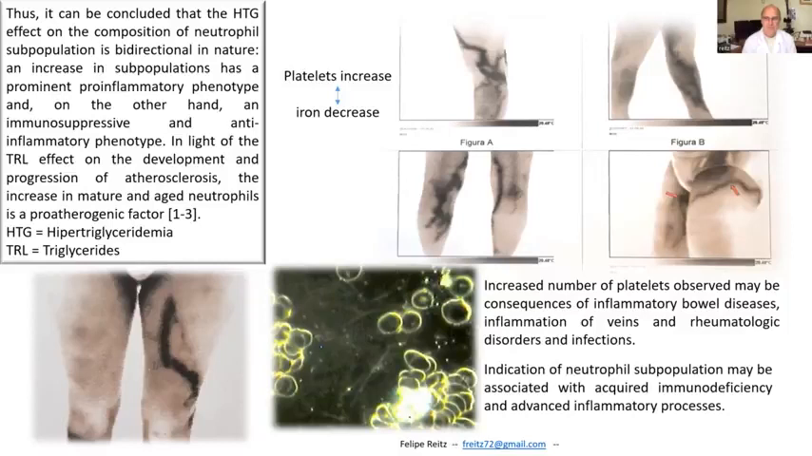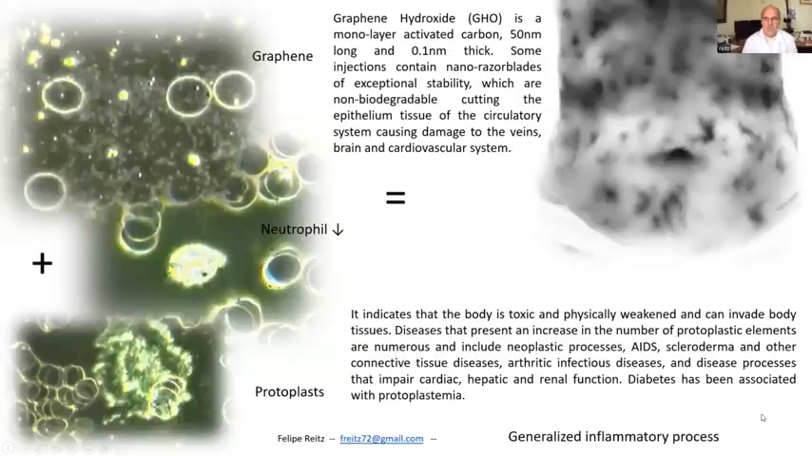I think that the biggest point is that asymptomatic people who have received the shot may be walking around with massive blood clotting, and this could lead to a near fatal or fatal event at any moment, and it needs to be evaluated. I think that it's fair to say that. Absolutely. I call it a ticking bomb. A ticking time bomb, absolutely.